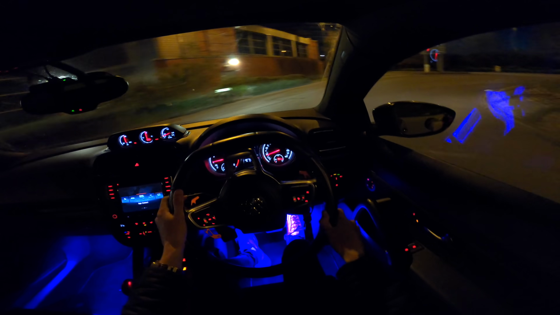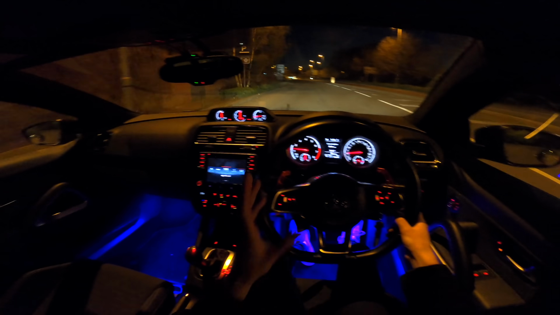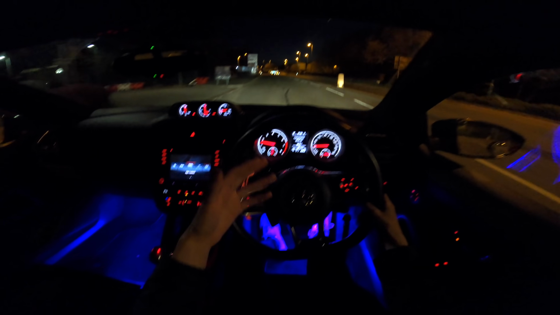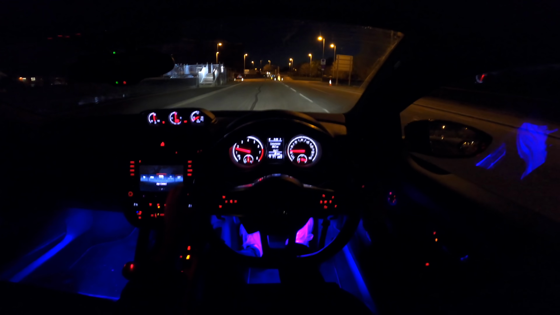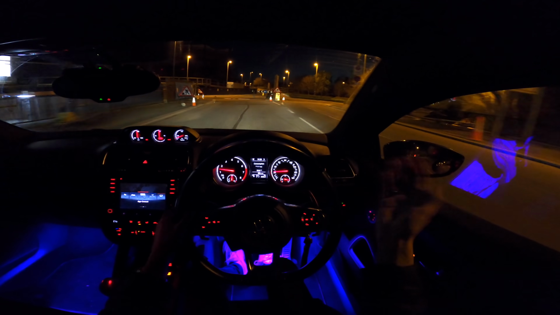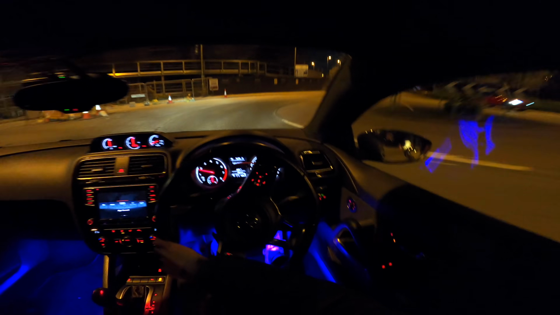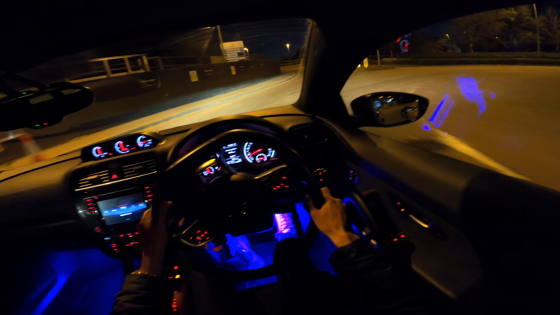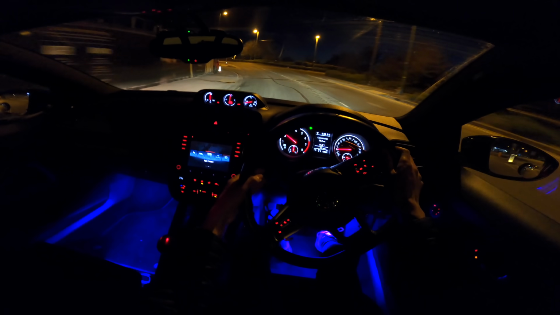What I don't like is there's not a button to switch from sport to comfort, you know what I mean? I'd love that to happen. I know it's a Scirocco, it's not meant to be like a Golf R where you can decide if you want that, but it'd be nice, because having the throttle response in manual mode would be so sick, because manual mode is like when I overtake.